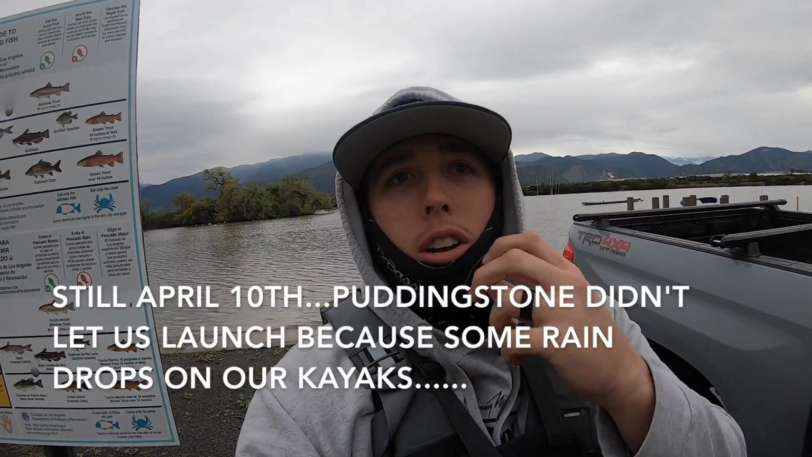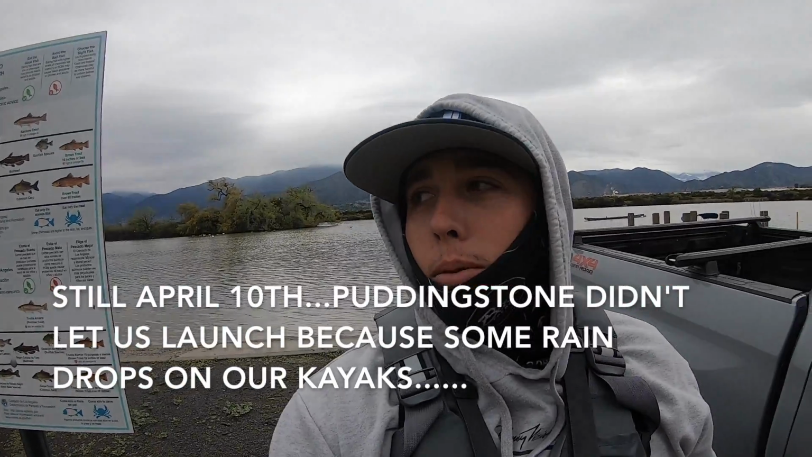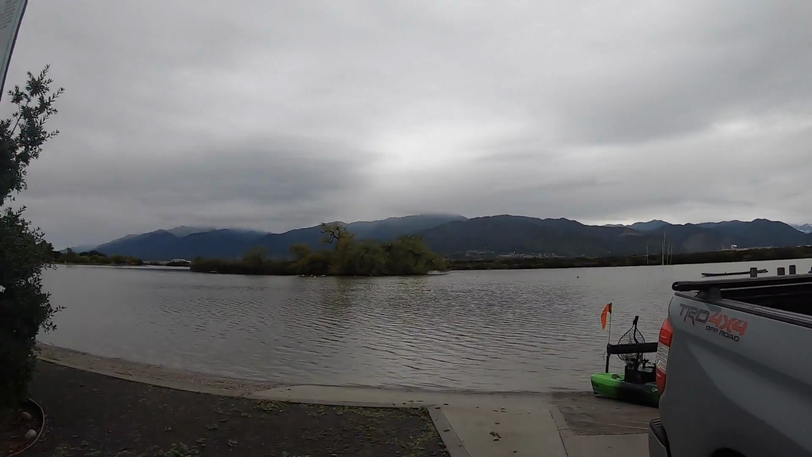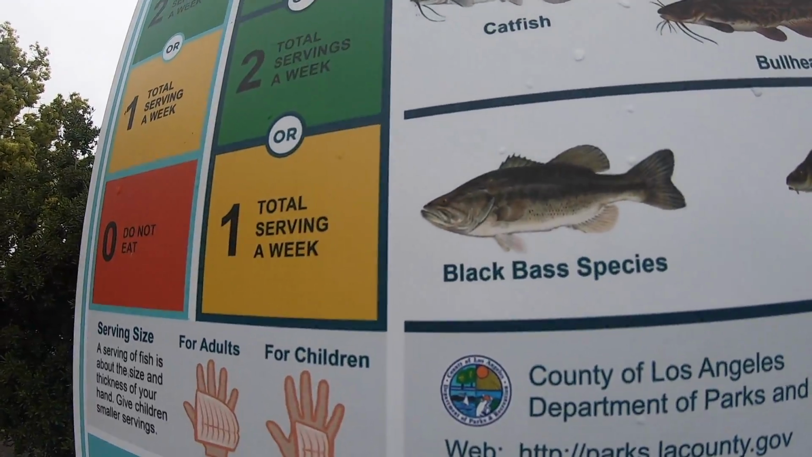All right, guys. Well, we had a little bit of a change of plans. Today we are at Santa Fe Dam. I've never been here before. Pudding Stone gave us some issues about launching because of the rain. So now we're at Santa Fe Dam. It shows that they have bass. Now let's find some bass.